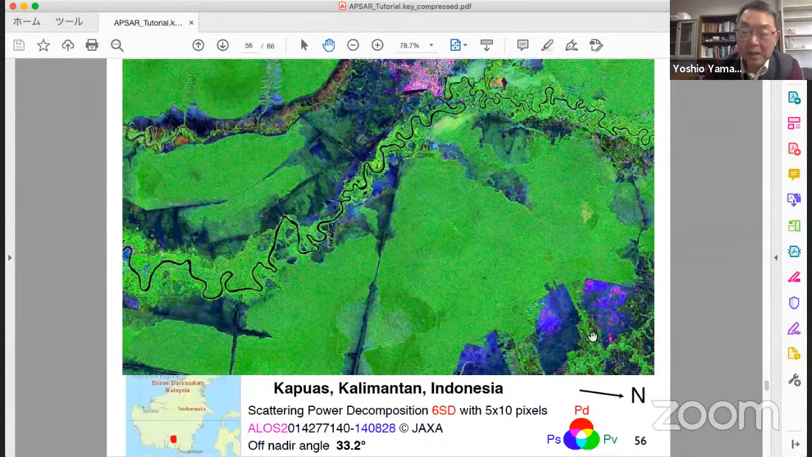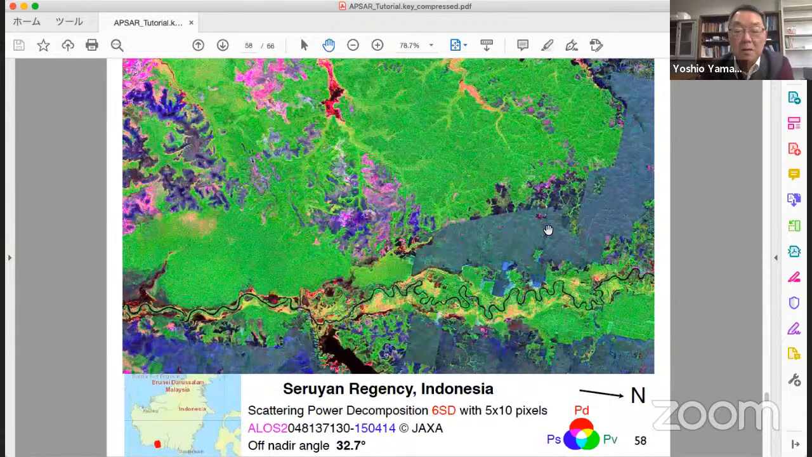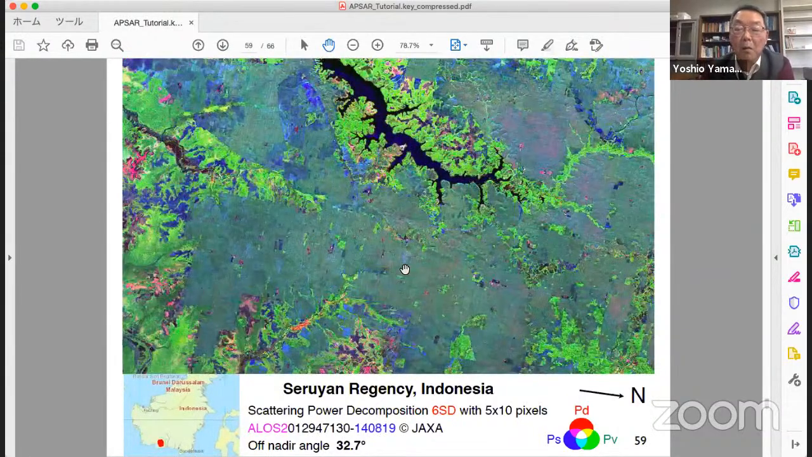It's possible to see changes by scattering mechanism, changes by color. Just looking at color, it's possible to find out what's happening there. A lot of plantations are there. This dark green shows plantation, and bright green shows natural forest. Almost all plantation fields here.